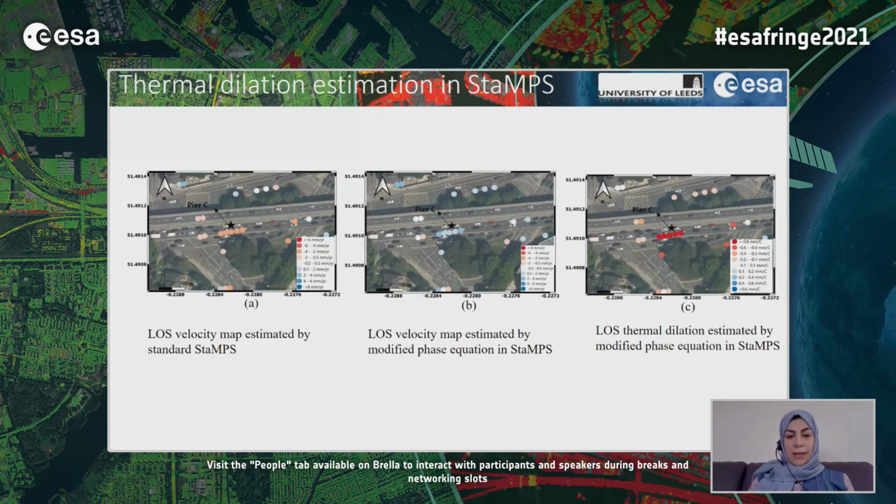So in this figure, we can see some results at the Pier C location. A is showing the estimated line of sight velocity by the standard phase equation in StaMPS, and B and C are showing the results of StaMPS after modification. B is showing the velocity and C is showing the thermal dilation parameter. So basically from C, you can see that there is a noticeable signal of thermal dilation at Pier C, which is clear after modification of the phase equation in the processing.